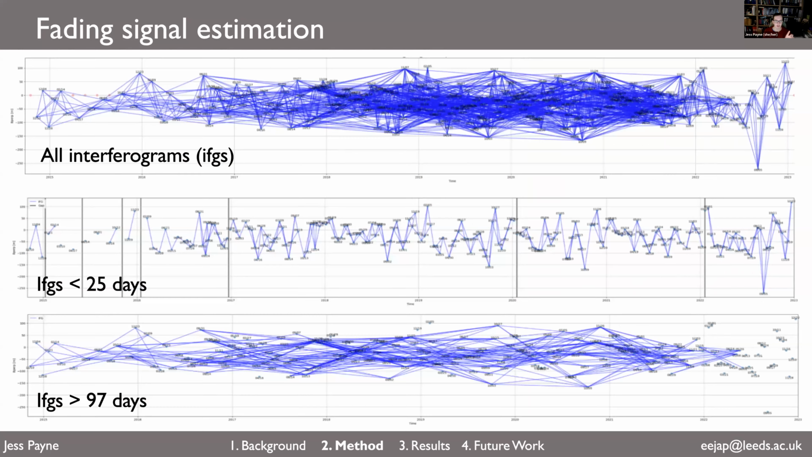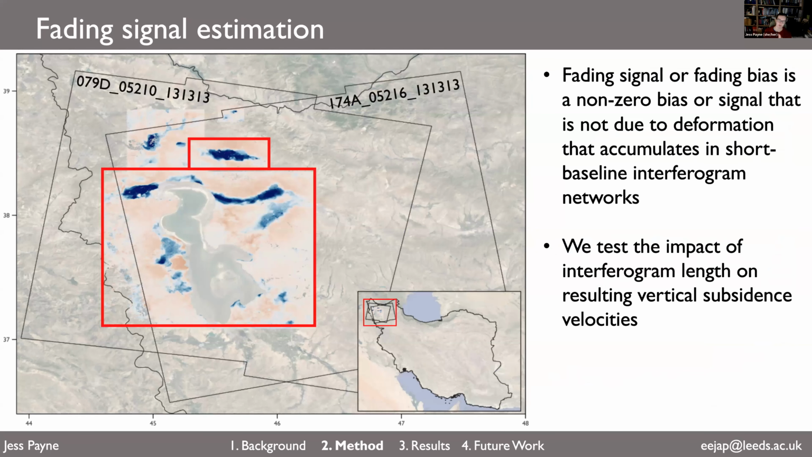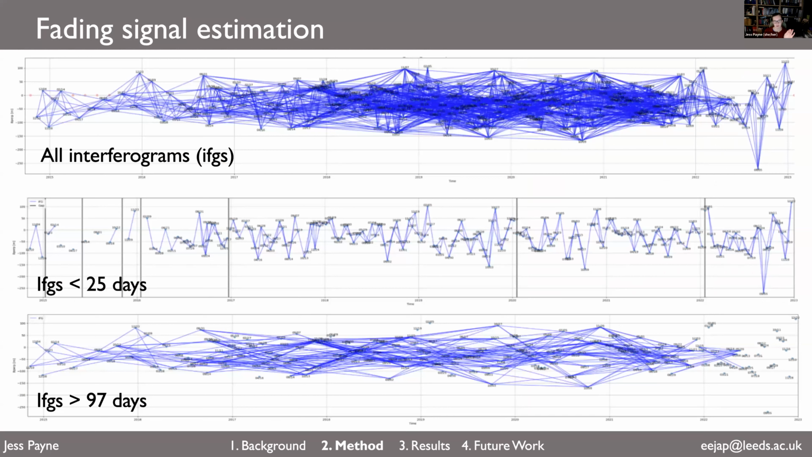So on the top here, we have this frame, which starts with 174A, the ascending frame. Its network and all its interferograms we use to calculate our final velocities on the top panel. In the middle, these are interferograms less than 25 days in length. On the bottom, those more than 97 days in length. So we test a combination of different length interferograms between these two members on the bottom half of the slide and see what the impact is on our final velocities.